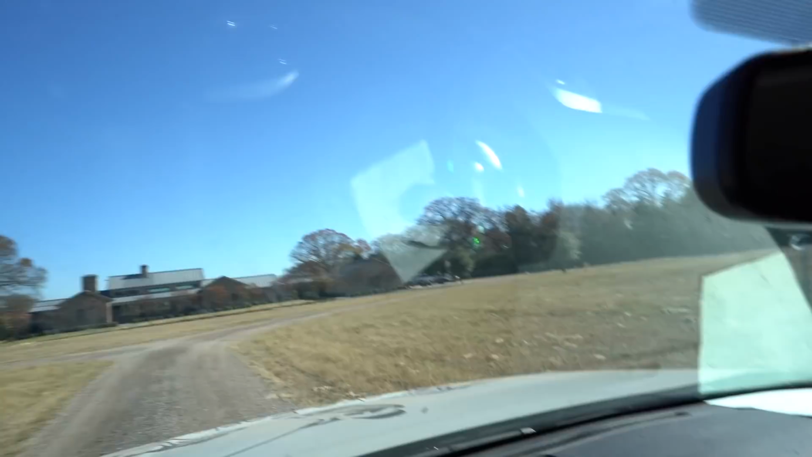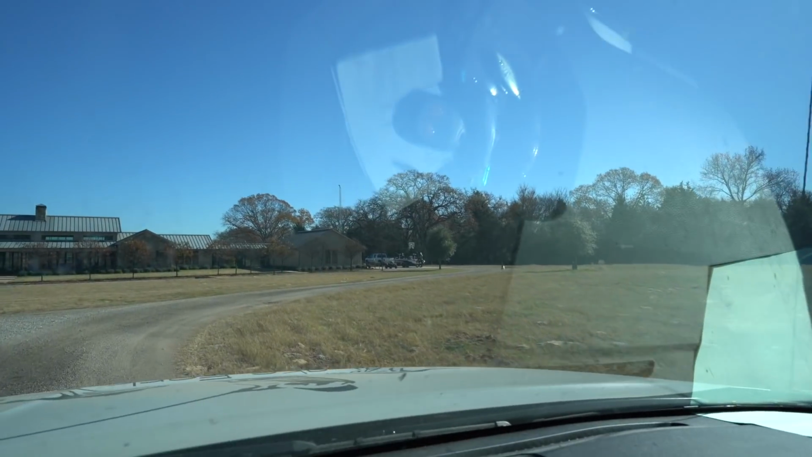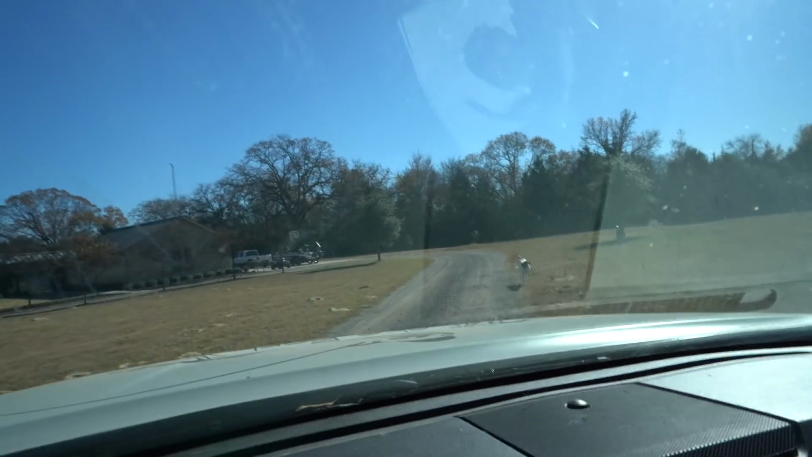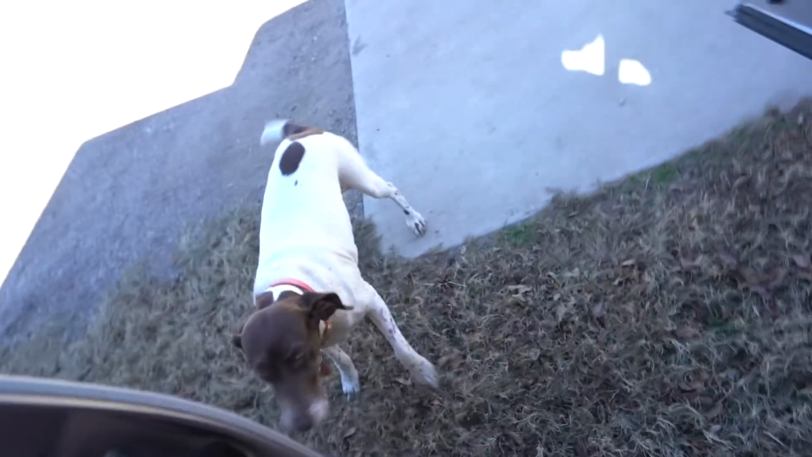But looks like BJ's all hooked up. I see my boy over there hanging out in his boat, tying up some rods. Hopefully he's tying up jigs, because that's all we're doing today. We're just jig fishing.